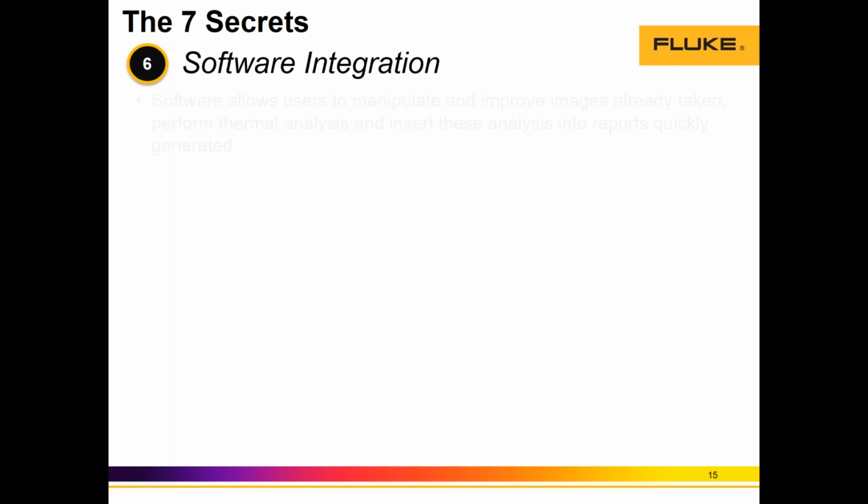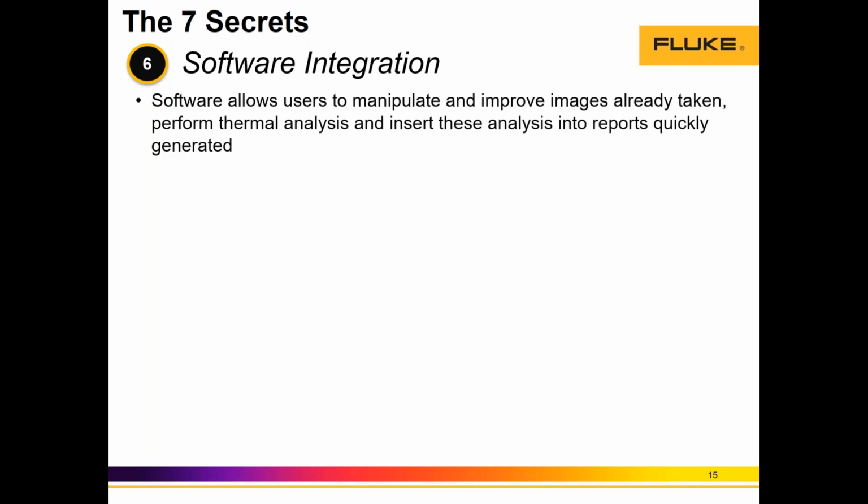and it's software integration. Software is very powerful, and I don't mean the firmware of the camera, I mean the PC software that comes with the camera. And with software, we not only can process and open the IR images on our desktop computer, but we can also manipulate them and improve them, all the images that we save in our camera. And we can do that by changing all the parameters that are set up in our camera. We can change them also in the PC.